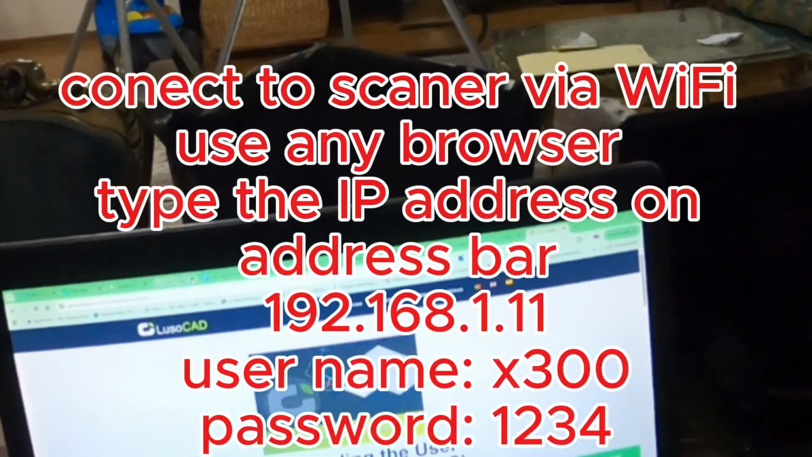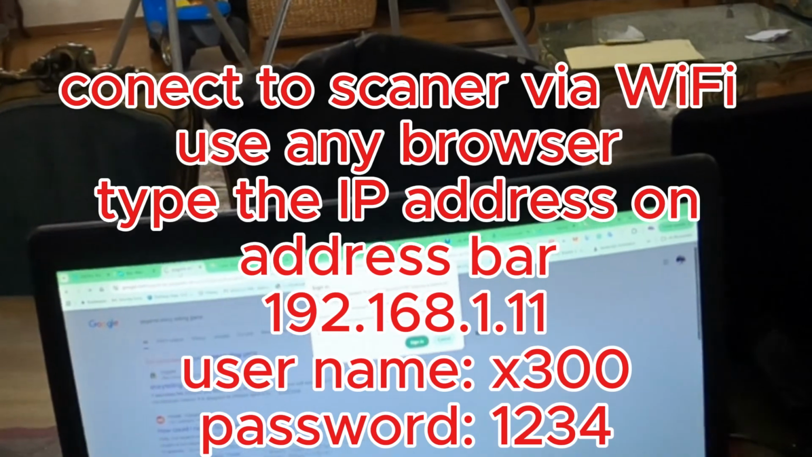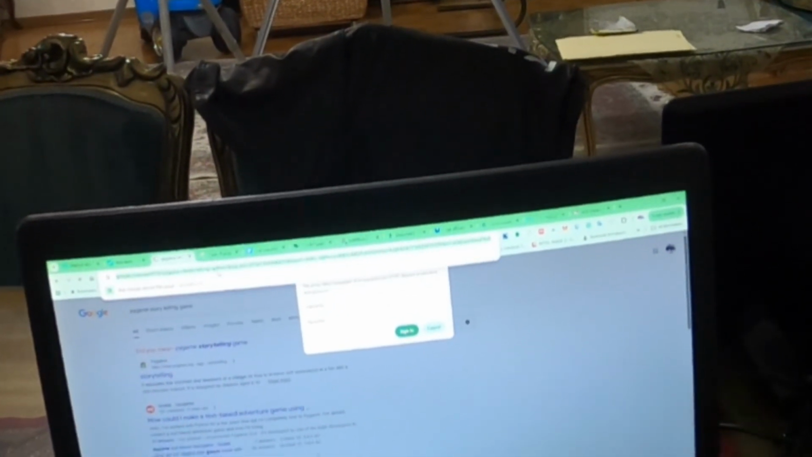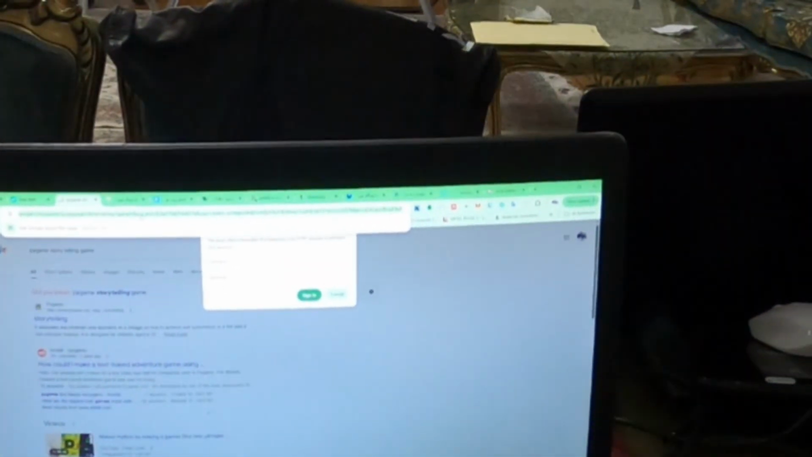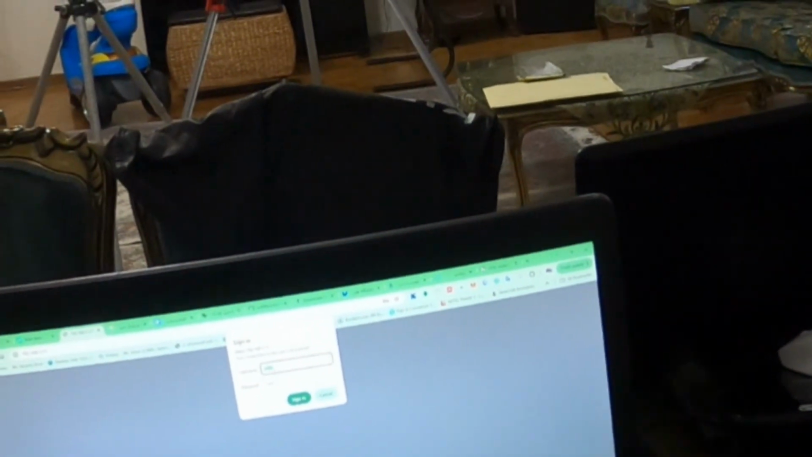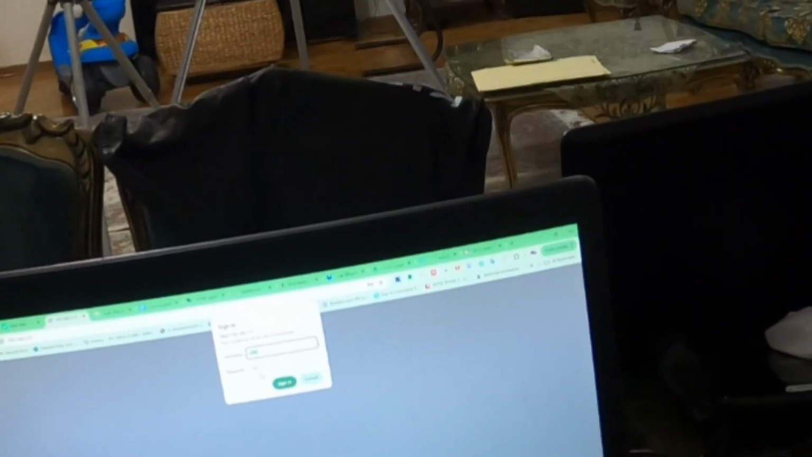type exactly the same thing. As you can see, maybe we come here and then type it 192.168.1.11 and then enter. Okay, it will ask you the username and password. As I mentioned, the username is X300 and password is 1234, then sign in.